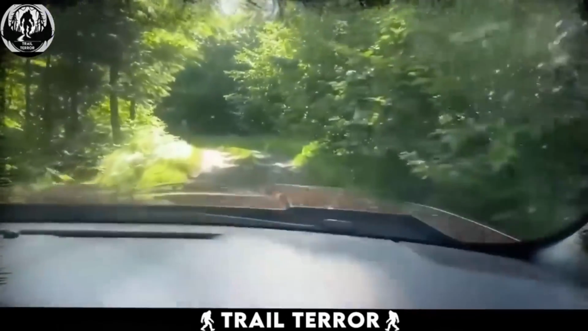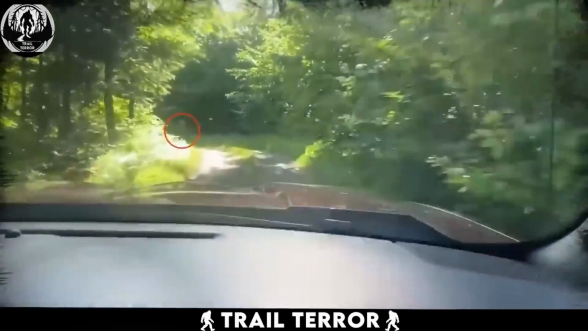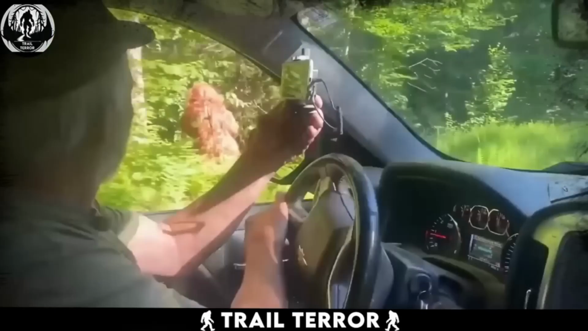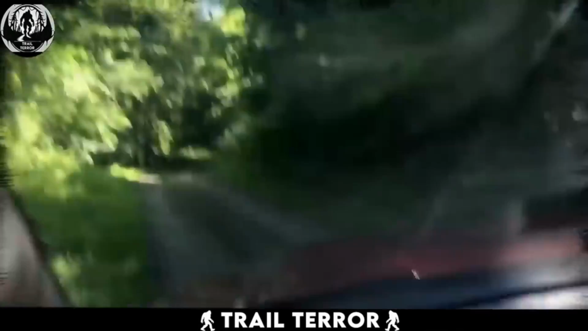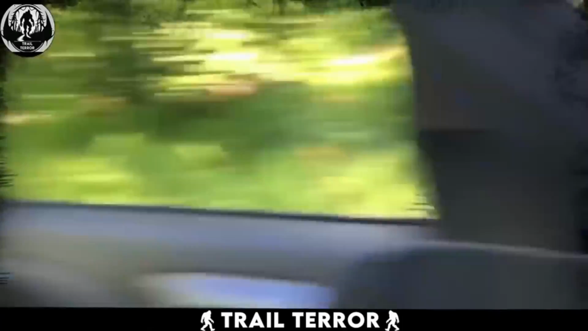As they move along the trail, they spot something big and humanoid in the distance. Whoa! What was that? Seeing it, the driver speeds up the car, and as they get close to it, they see this figure. Then they stop the car to follow, but the figure emits a really disturbing roar, which seems like it is warning them not to follow.